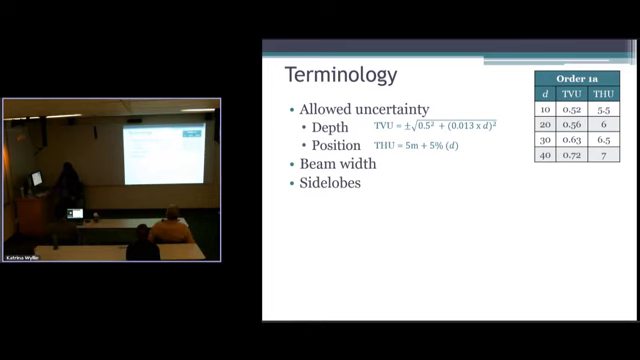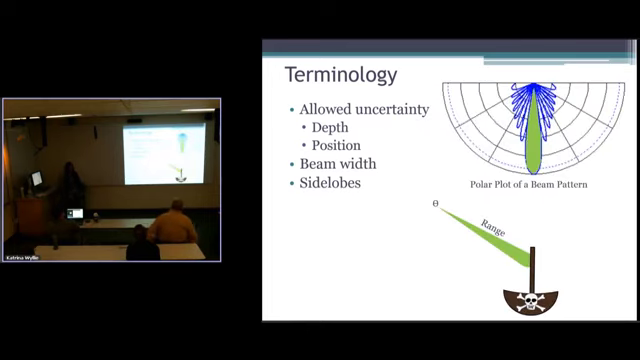All right, so beam width. When I talk about beam width, so this is just a normalized polar plot of a beam pattern. Here's your main beam in green. You got a bunch of side lobes. We picked the negative 3 dB, this little dotted line, to describe what our beam width is at the negative 3 dB level. So you can have like a 0.7 degree beam, a 1 degree beam, a 2 degree beam.